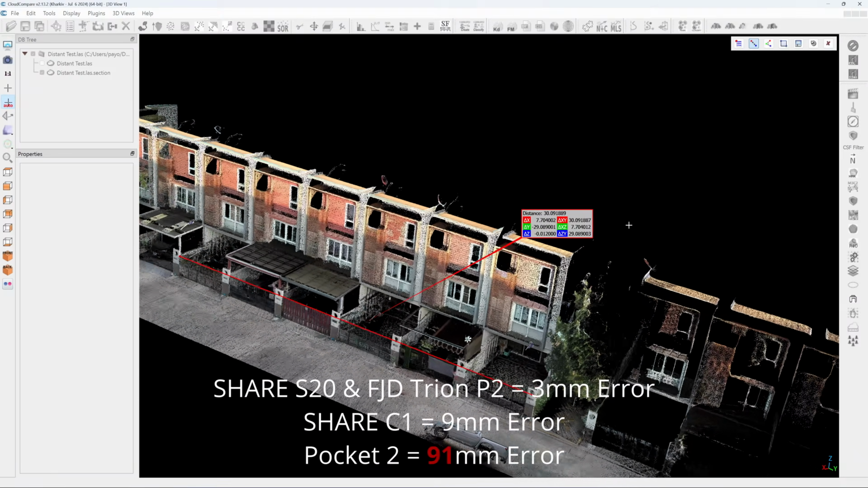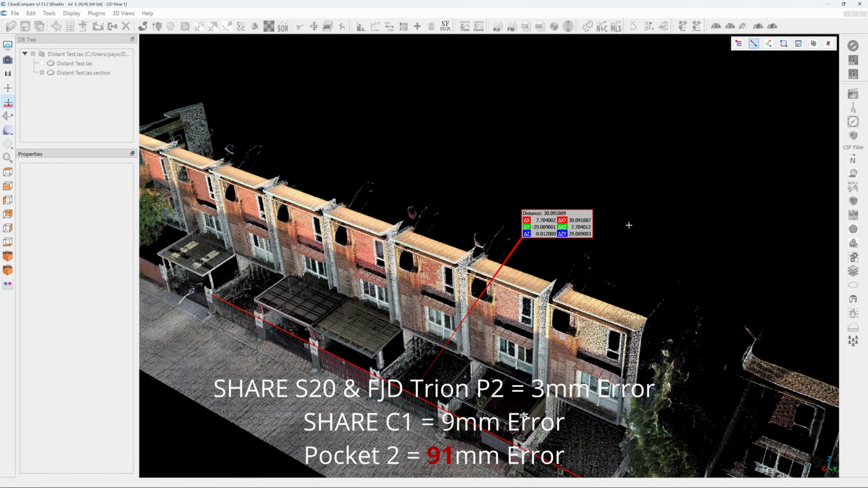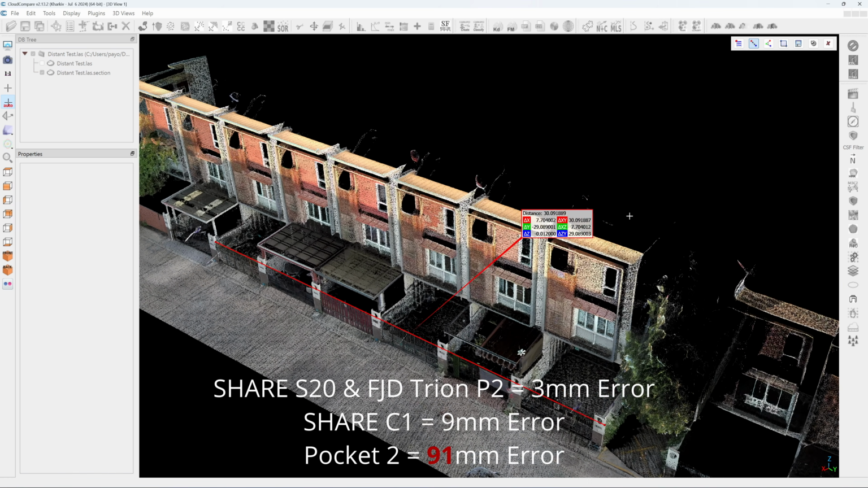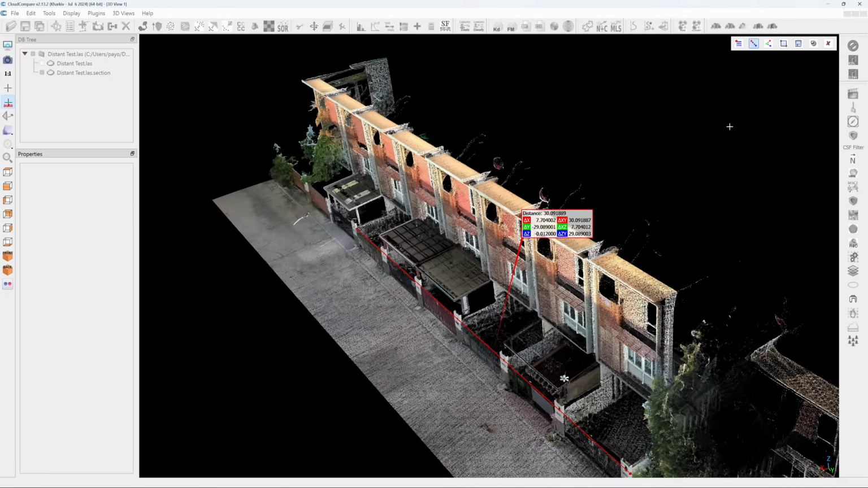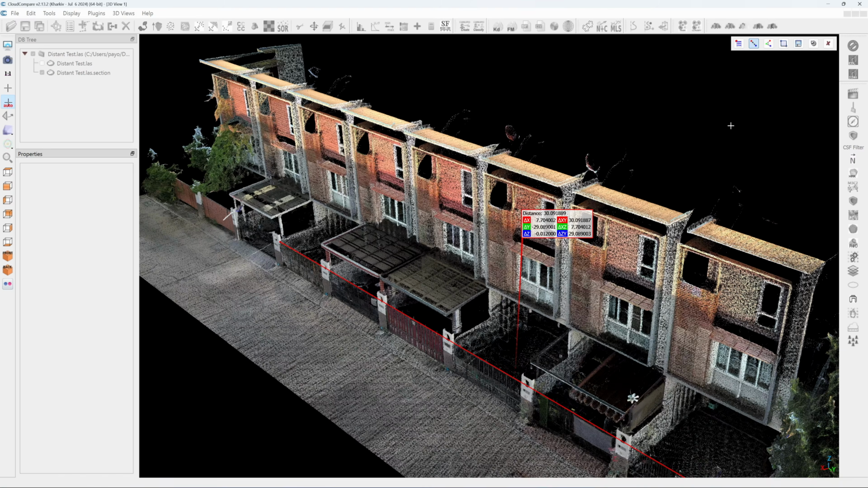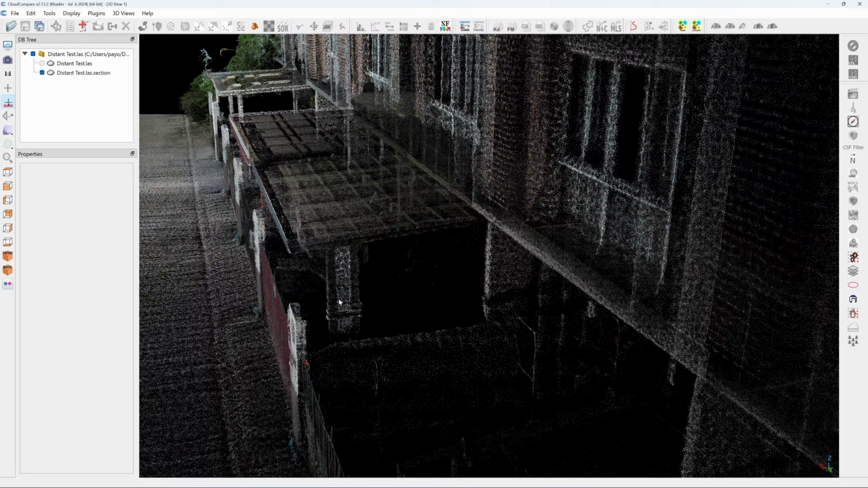By comparison, the SHARE S20 and Trion P2 show only about 3 millimeters of error, while the SHARE C1 comes in at 9 millimeters. This level of accuracy isn't suitable for construction surveying. A 9 cm error over 30 meters is extremely high for a SLAM LiDAR scanner.